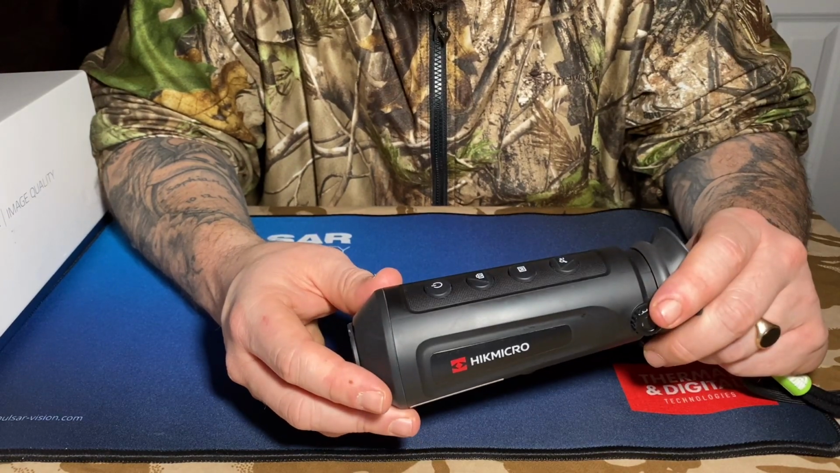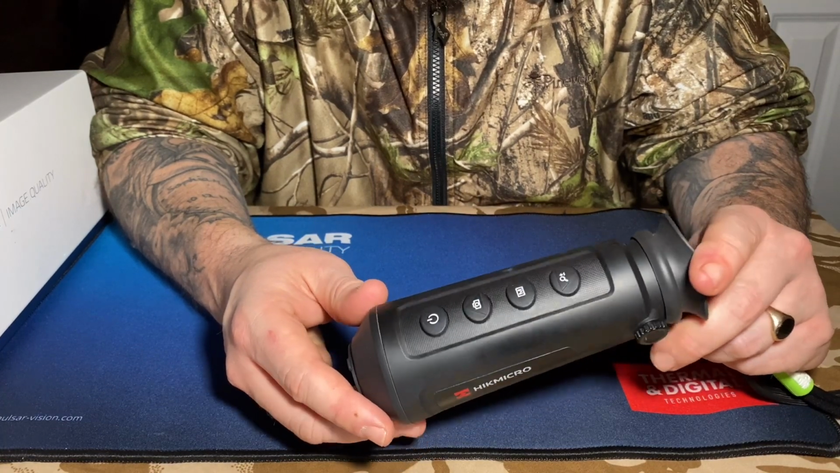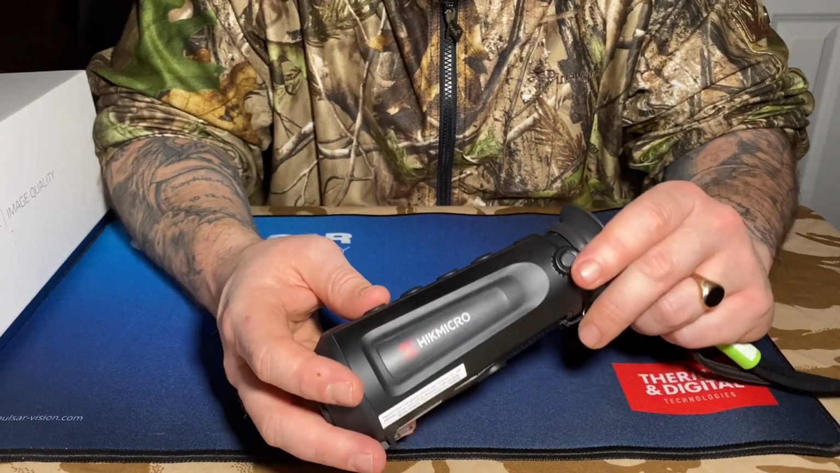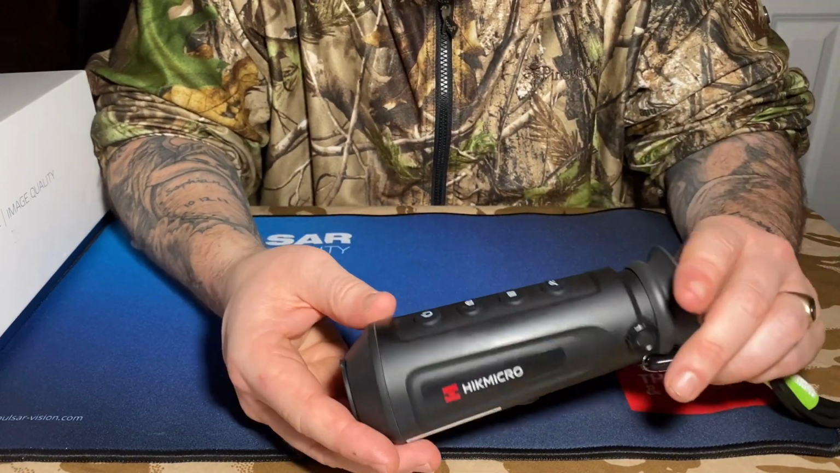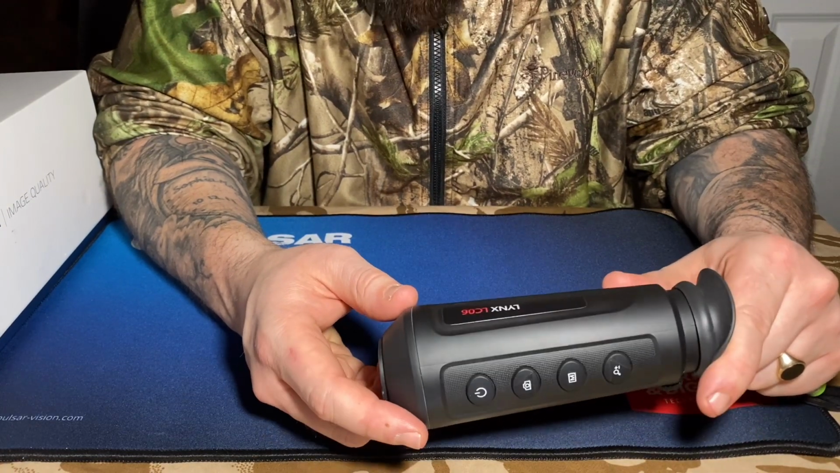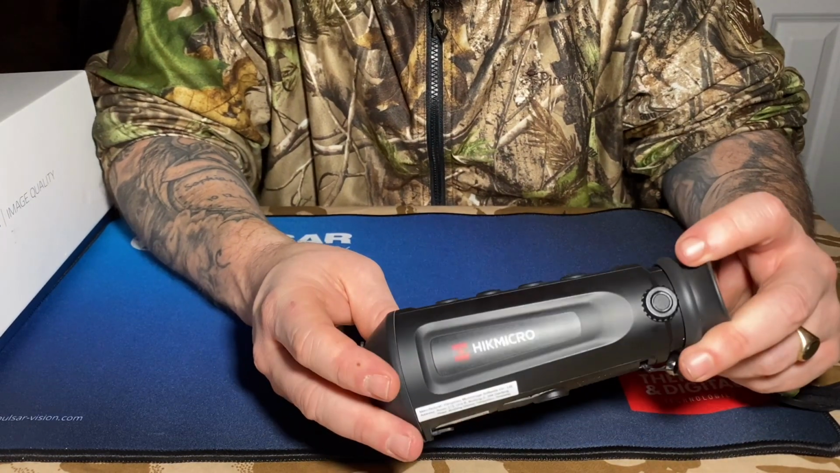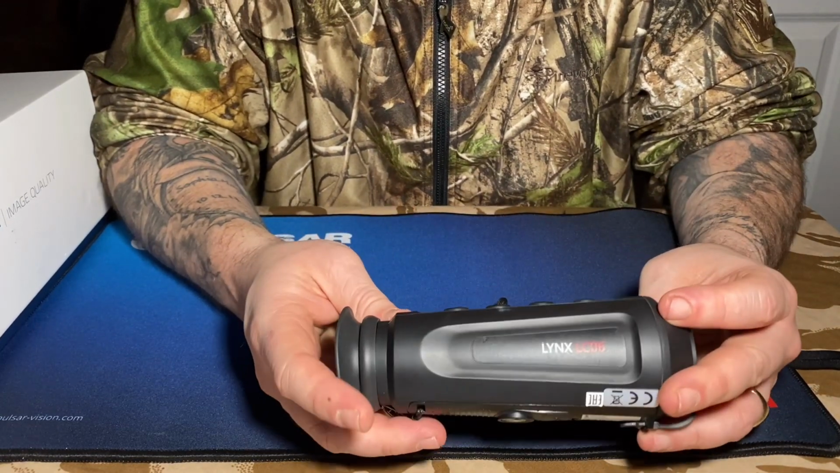I have been out deer stalking with this, and up to 100 yards, maybe more, you can tell there's heat sources. But if you want to identify something accurately at that distance, this isn't going to be the one for you. But you can see there's heat sources, so I'm not going to lie, it does the job. But it depends, you can't spend 450 quid on a thermal spotter and expect clarity at 1,000 yards.